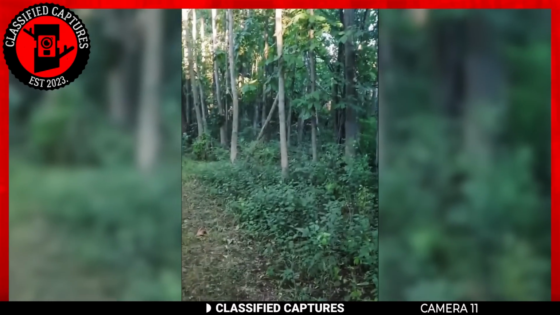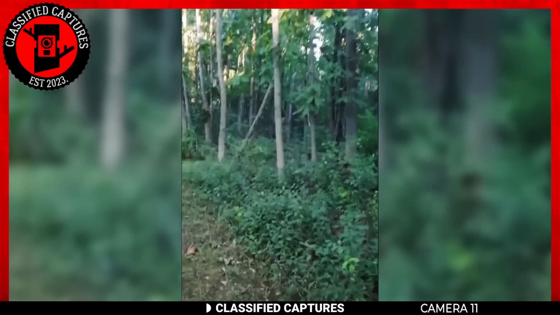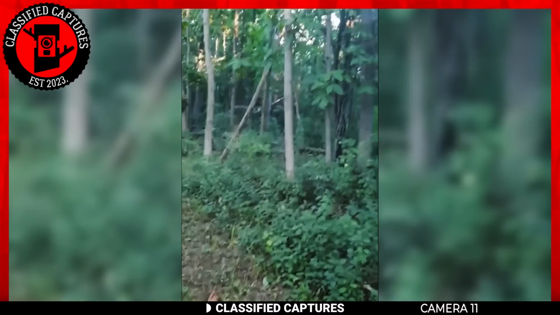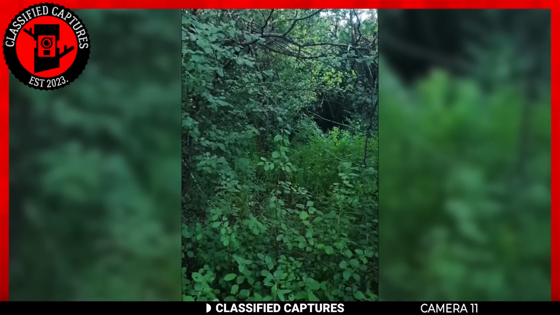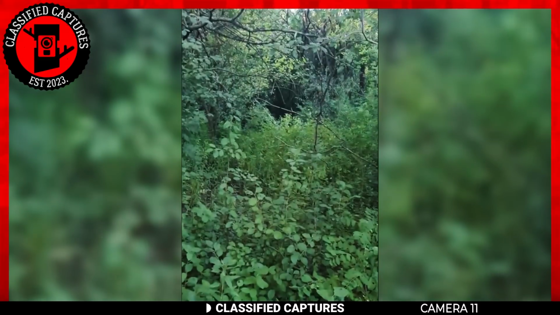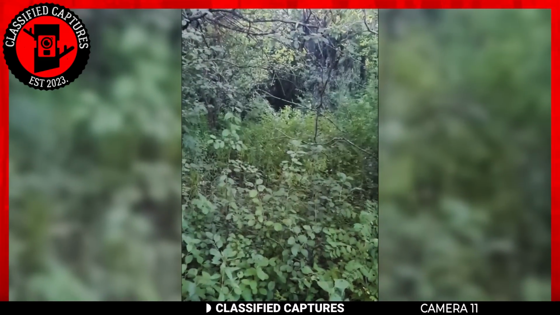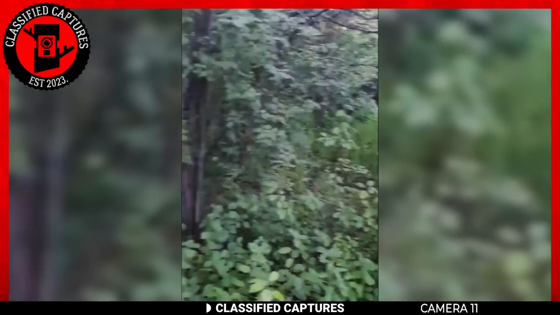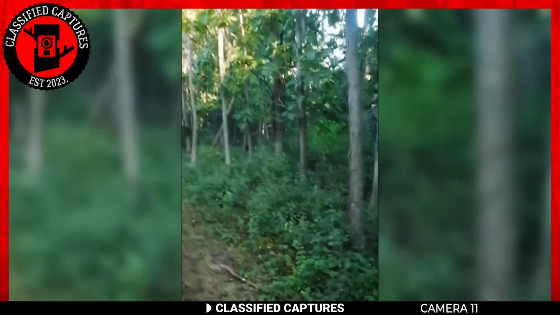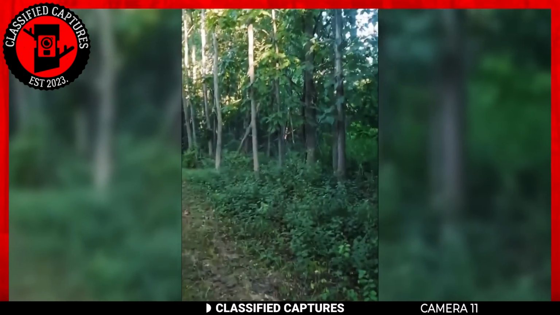The footage was taken by a hiker deep in the heart of the woods, embarking on an adventure that would soon turn hair-raising. As he traverses the wilderness, the tranquility is shattered by the eerie cry that pierces through the natural symphony of the forest. In the world of cryptids and unexplained mysteries, every sound and every rustle in the underbrush holds the potential for discovery.